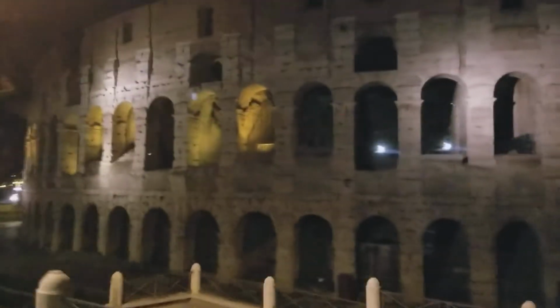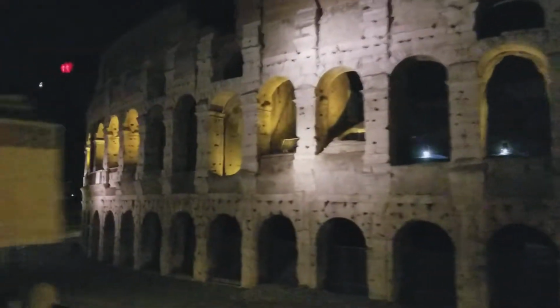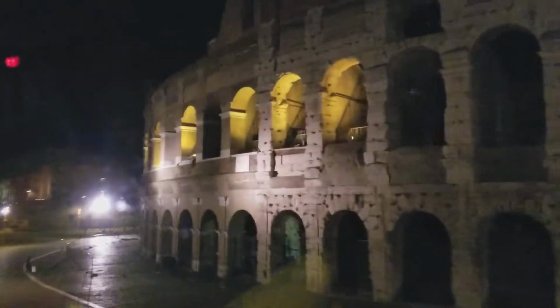Now next to the Colosseum you can see there is a triumphal arch, so that's the beginning of the archaeological area of the Roman Forum. But look at the beautiful triumphal arch. This is the last triumphal arch that was built in Rome, and this was built for the Emperor Constantine. While the hill that we have now on the right hand side is the Palatine Hill.